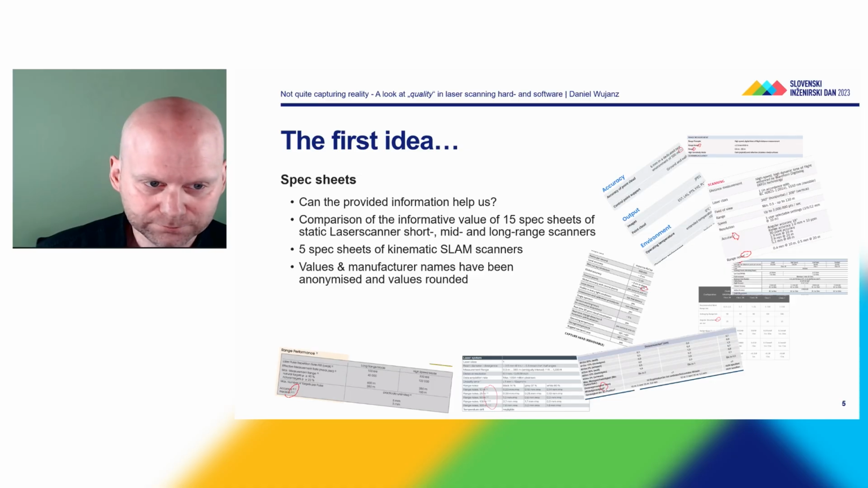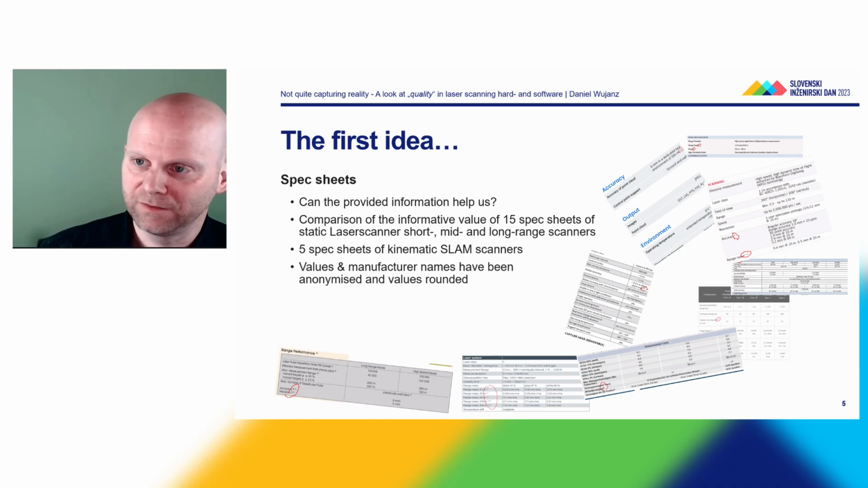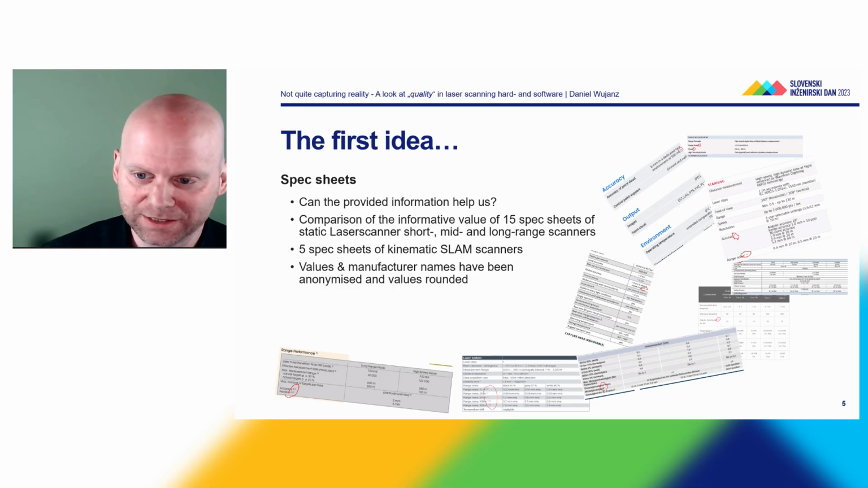Furthermore, I had a look at 5 spec sheets of kinematic SLAM scanners, which are the ones which are carried through the object space. I will show you some images later on. And of course, I didn't name the manufacturers because that could lead to legal trouble. I just wanted to show you how mad this entire laser scanning world is, even after 20 years of commercial success.